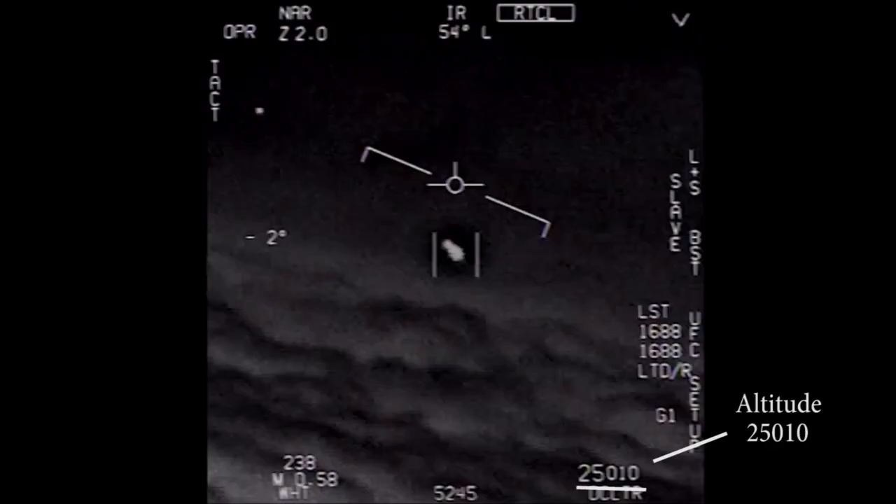This bar over here shows the altitude of the aircraft, which right now is approximately at 25,000 feet. So let's take a look at this video, and we can also listen to the conversations of the pilot. And there are some words that seem to be missing, but I will try to fill in the gaps.